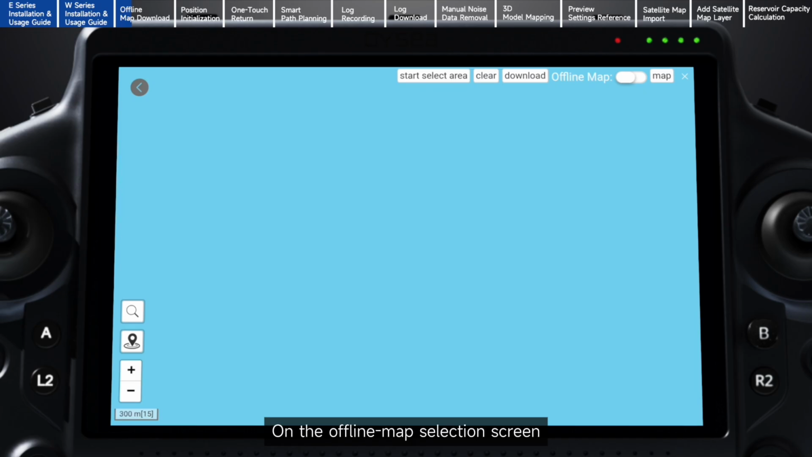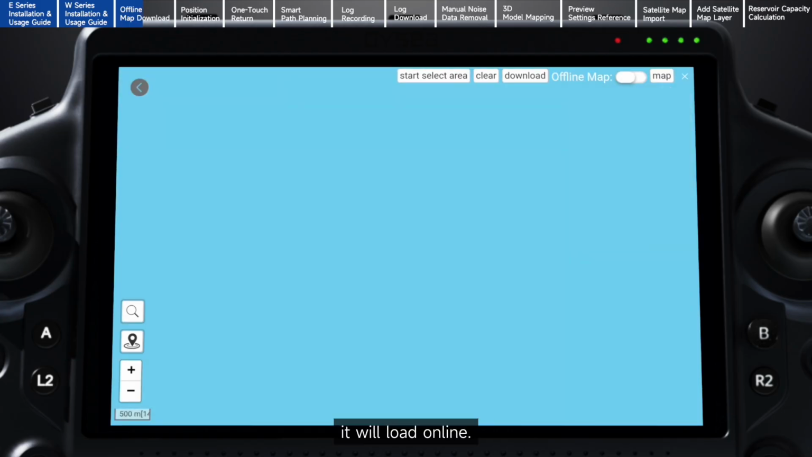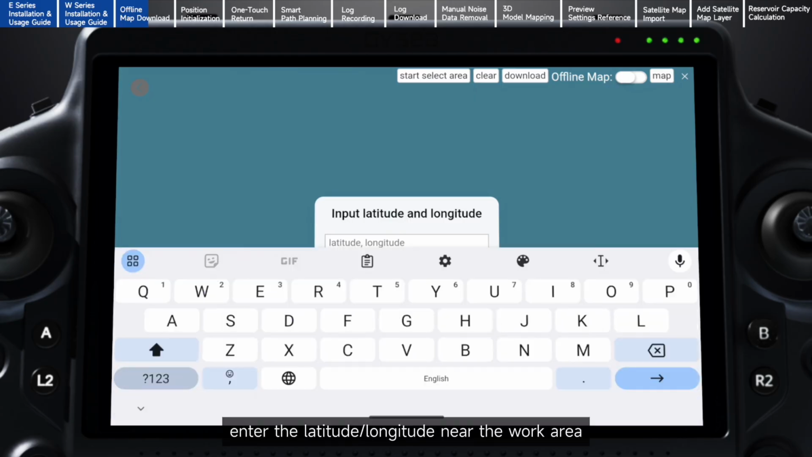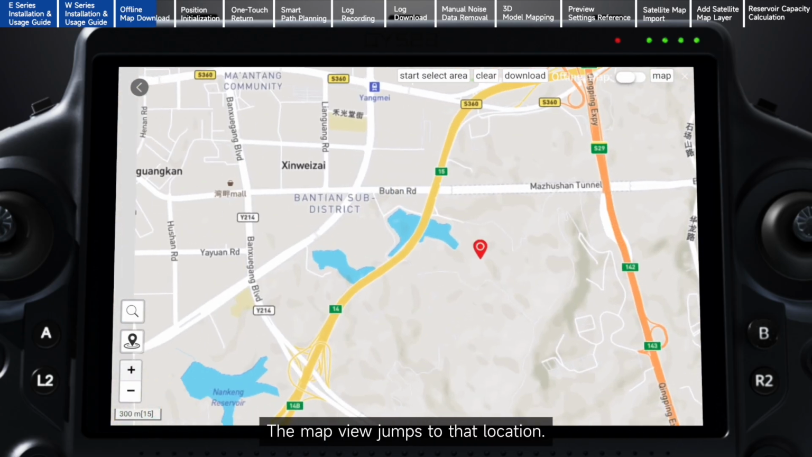On the Offline Map selection screen, tap Map to open the map options. After selecting a map, it will load online. Tap the search icon lower left. Enter the latitude or longitude near the work area and tap OK. The map view jumps to that location.